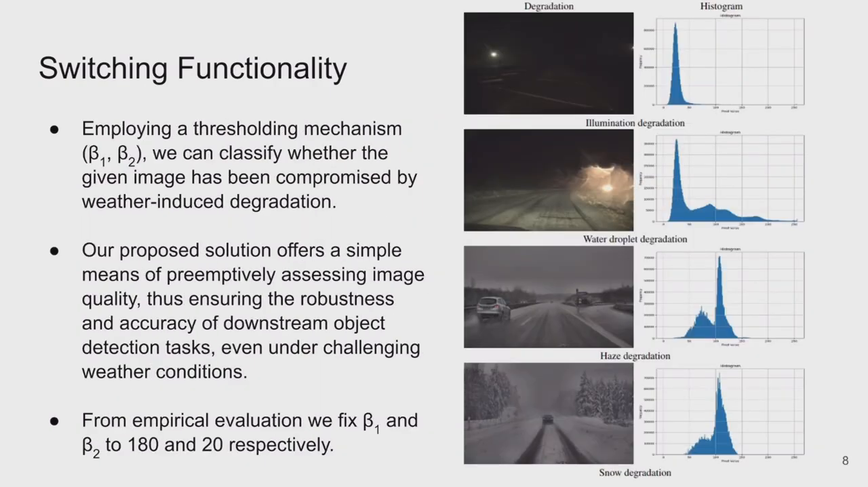Now, by employing a thresholding mechanism, we can classify whether the given image has been compromised by weather-induced degradation. So, this solution offers a simple and effective mean to assess image quality, thereby ensuring the robustness and accuracy of downstream object detection tasks even in challenging weather conditions.